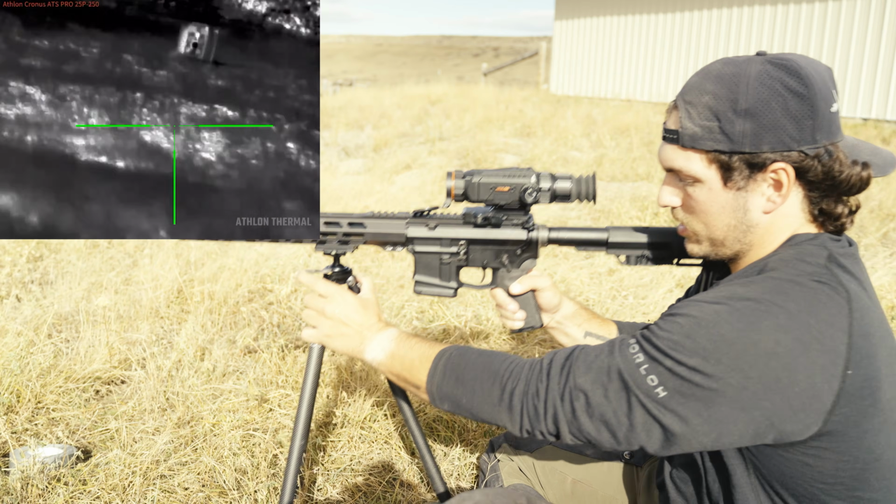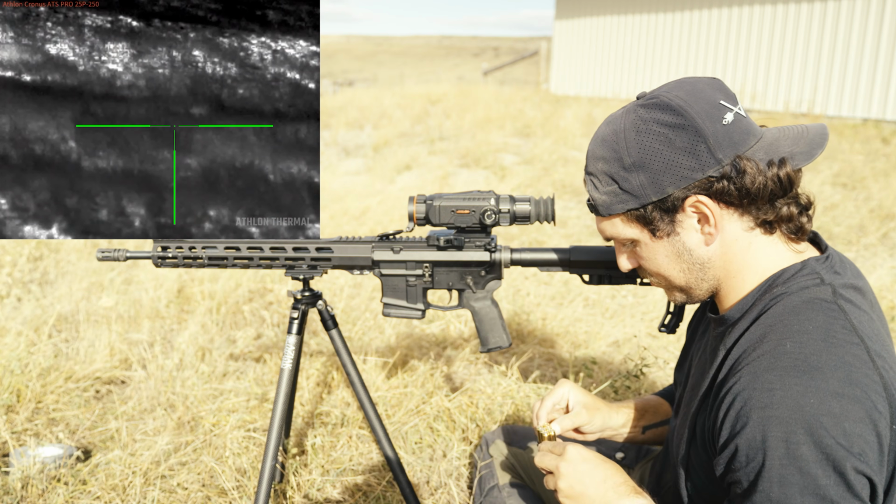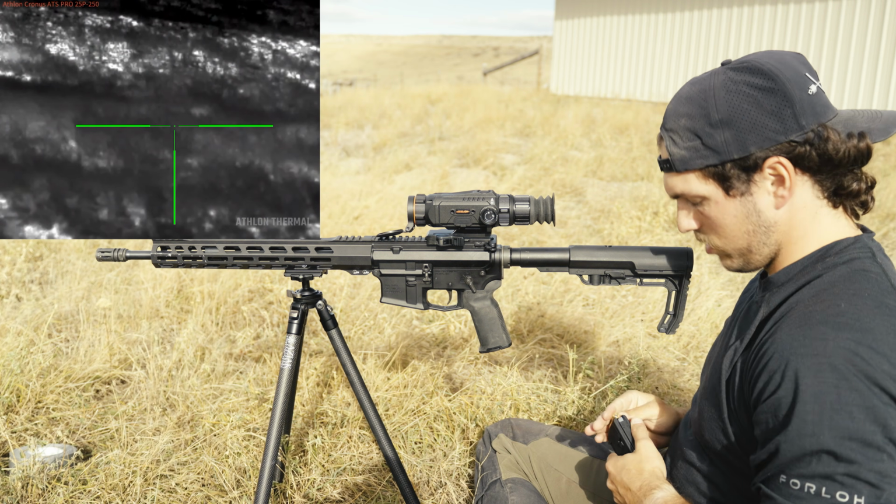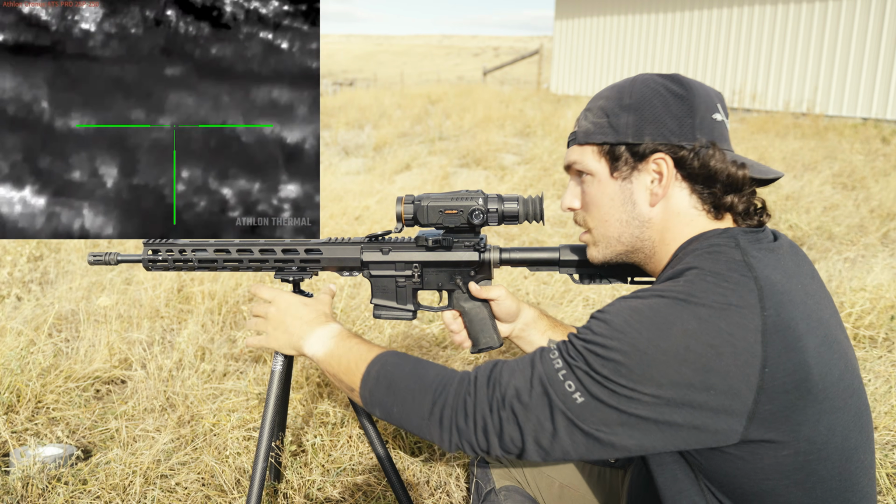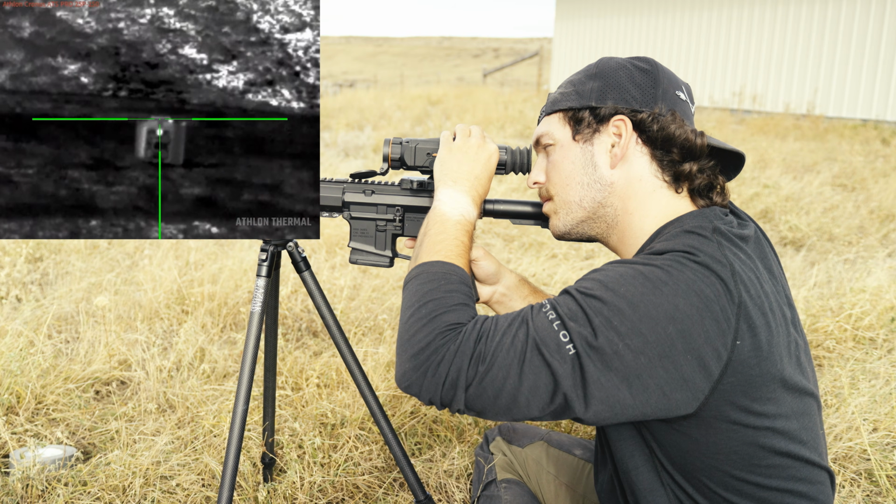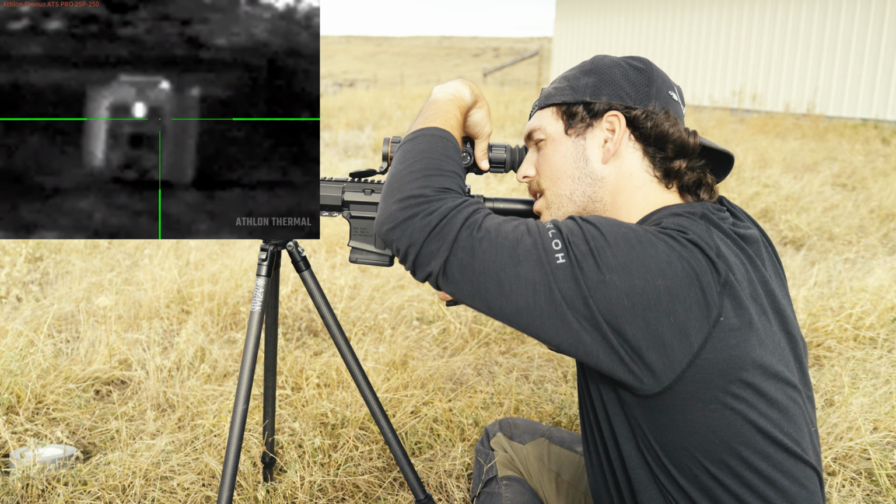And now we're gonna see if I can show that this is sighted in by shooting this one round into this target here. Let's see here. And zoom way in.